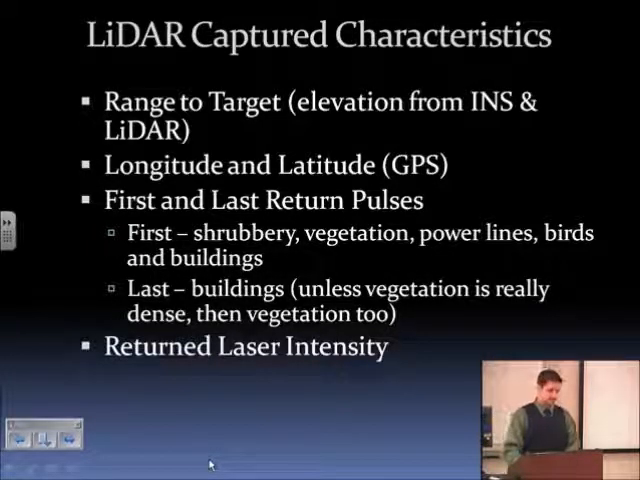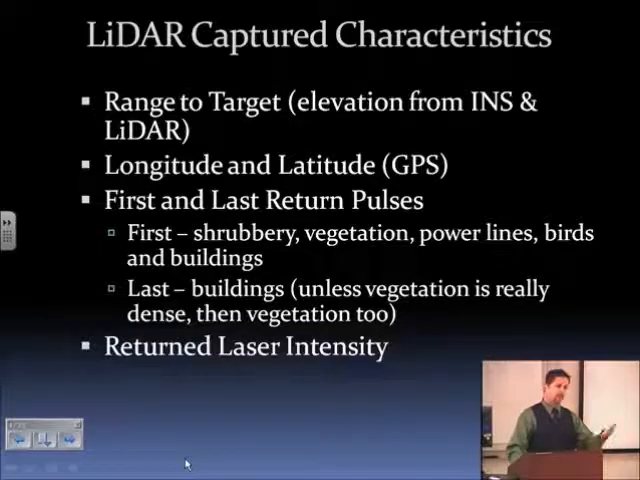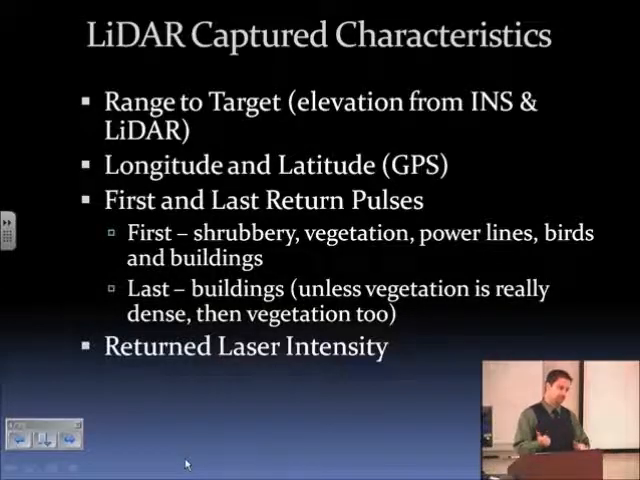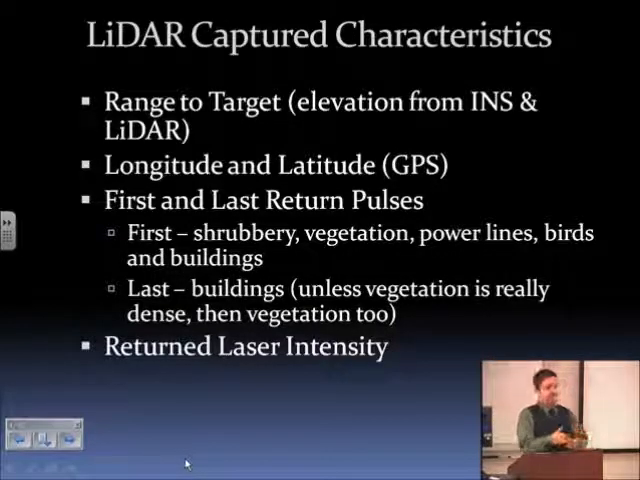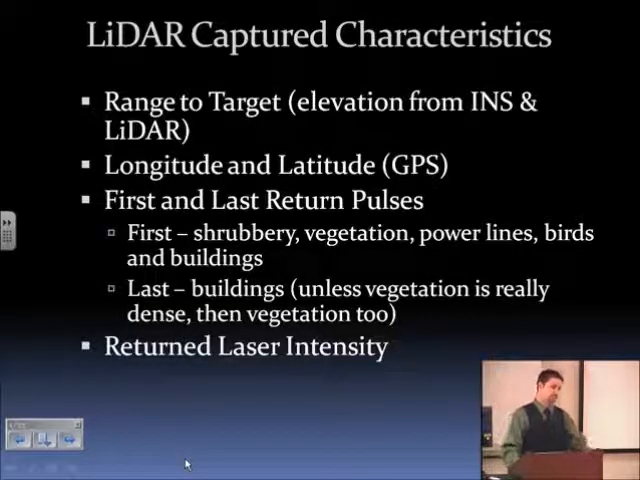You also have this concept called first and last return pulses. What will happen is when the laser beam is emitted, some of the laser beam will interact with the top of vegetation, while other portions of the laser beam will penetrate the vegetation, and then you'll get two return beams. If your sensor is good, some of the sensors will actually record multiple returns, and you'll get first and last return pulses, where first corresponds to the top of the buildings and last return corresponds to pulses that manage to penetrate the vegetation.